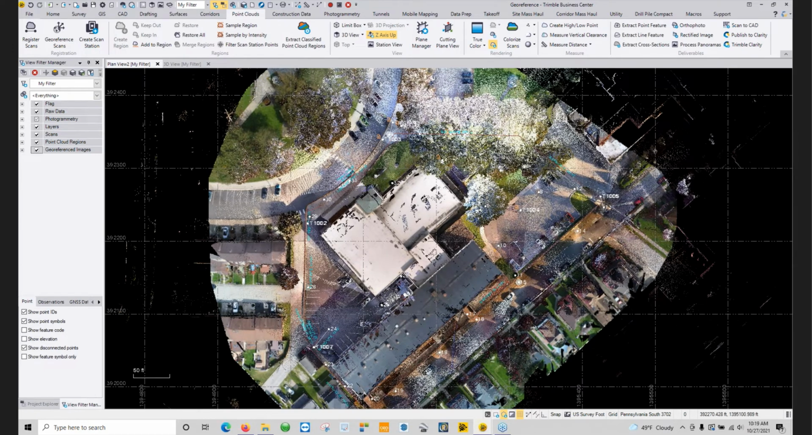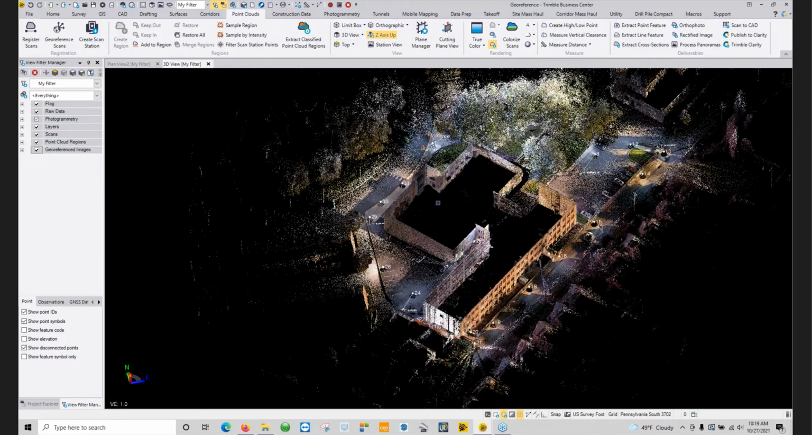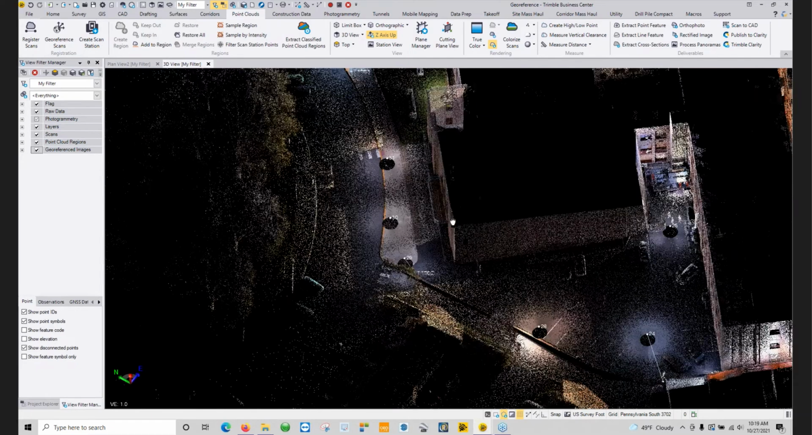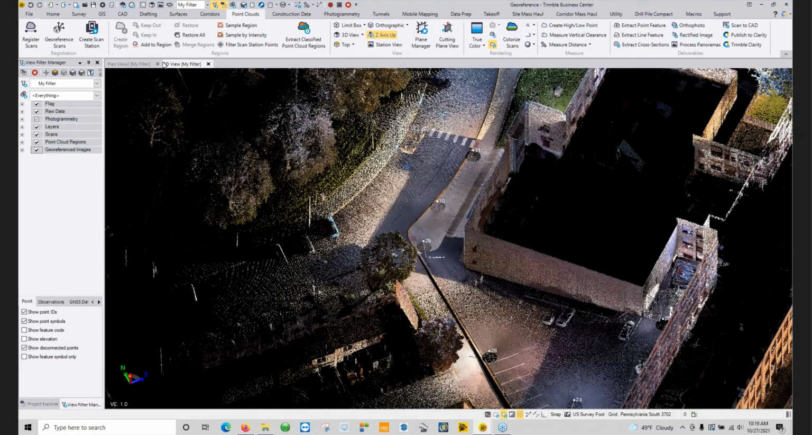So once we have our georeferenced image inside of here, and we want to start getting into our point cloud cleanup. Now, again, georeferenced images and the satellite imagery views and all that sort of stuff are only available within your plan view. Dropping into a 3D view, if I zoom extent, I'm not going to have that ability to use that imagery inside of here, but it's available for me inside the plan view.